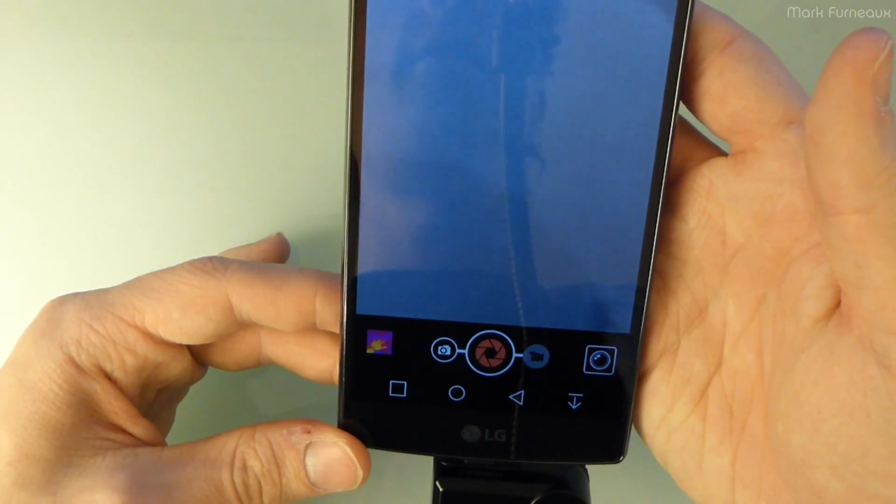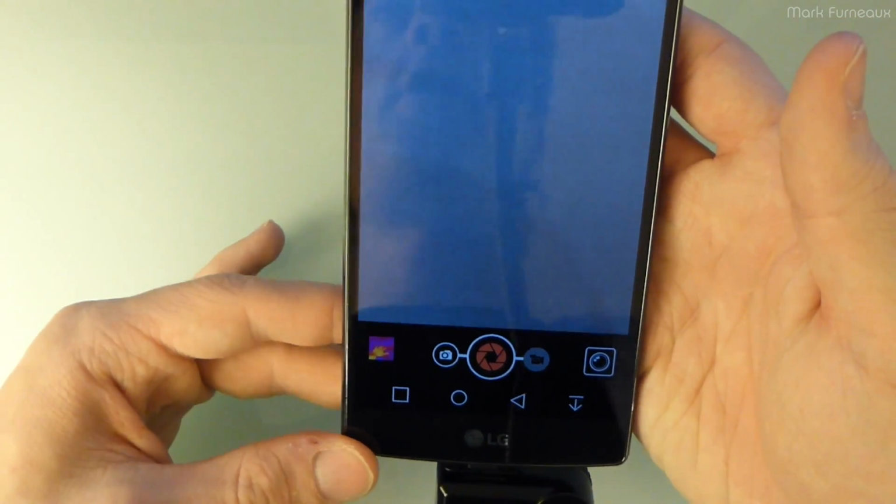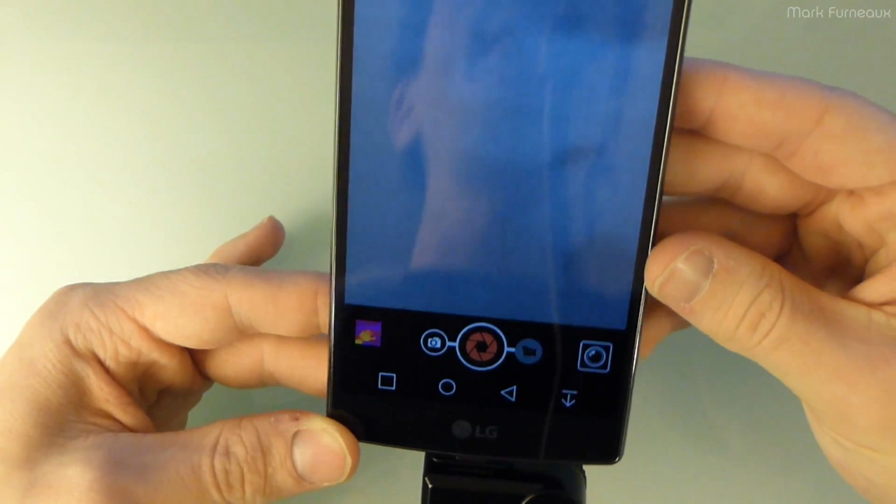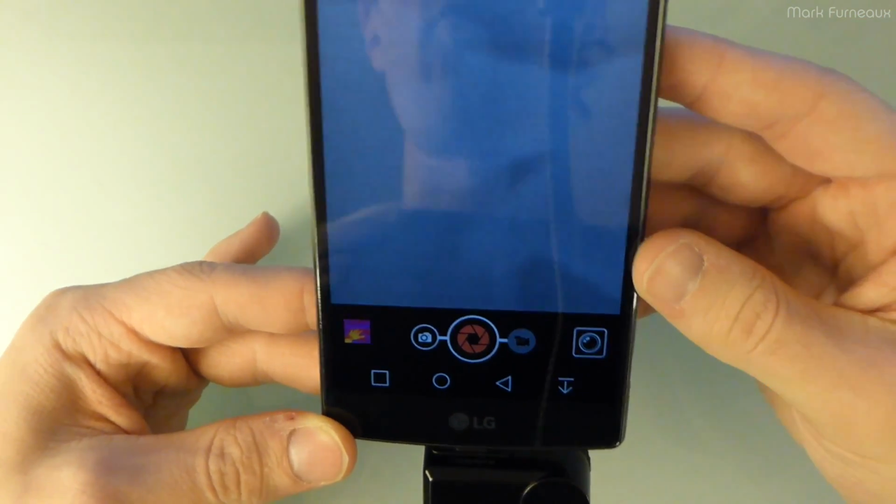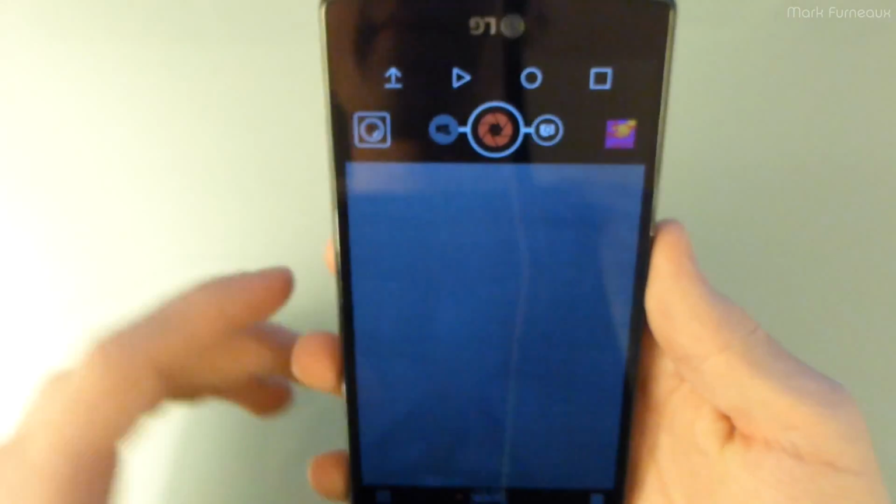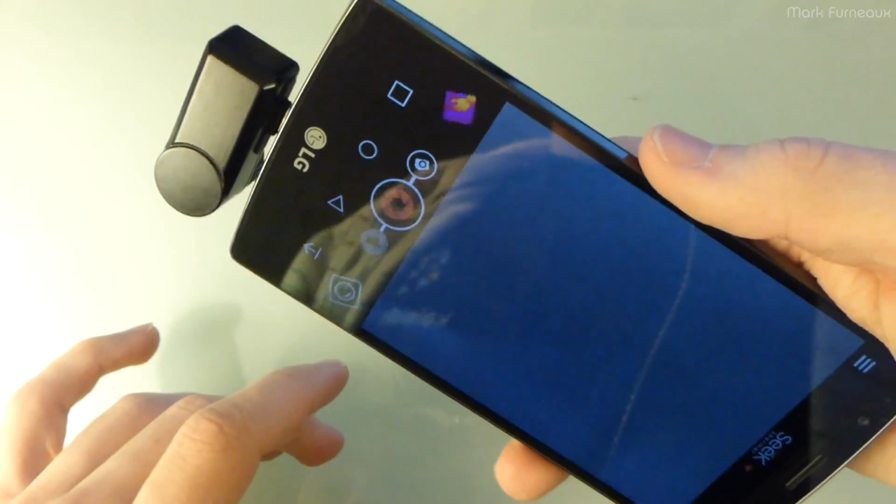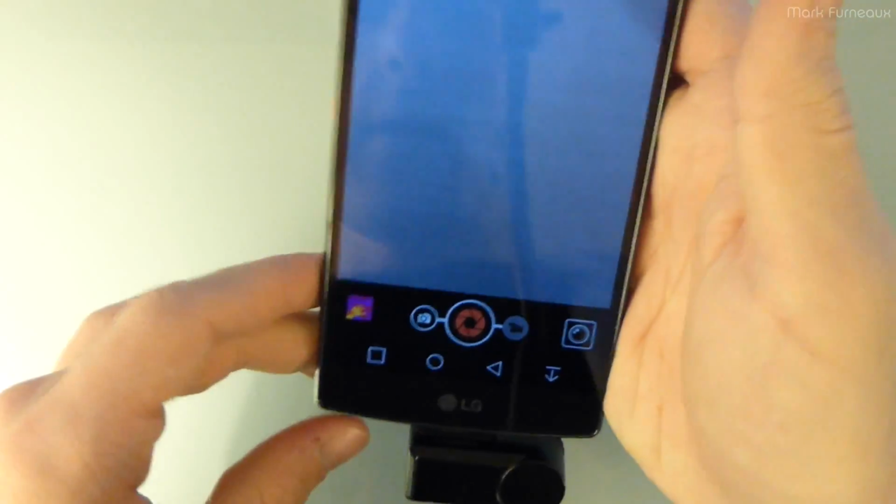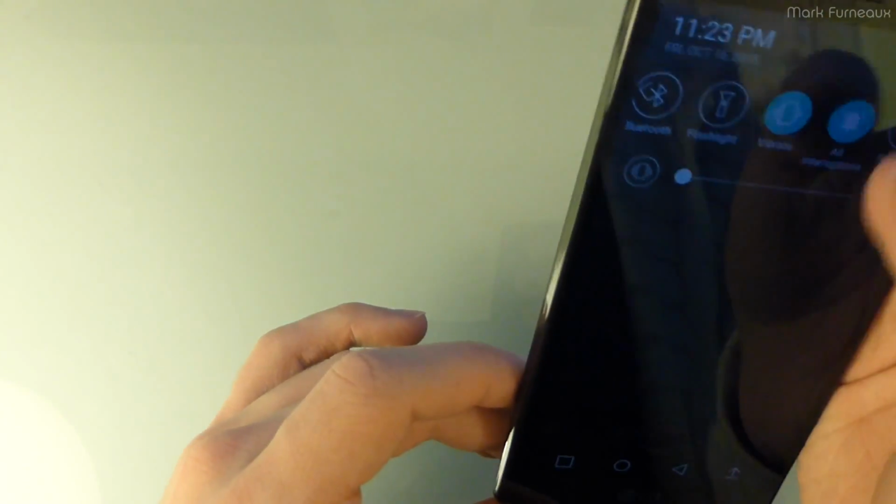Now you can hear it activates the shutter a lot more often when it starts up, and then it goes down to a much slower, more reasonable time after that. Now I believe I have rotation turned off, yes. So if I turn rotation on, then I can go upside down.